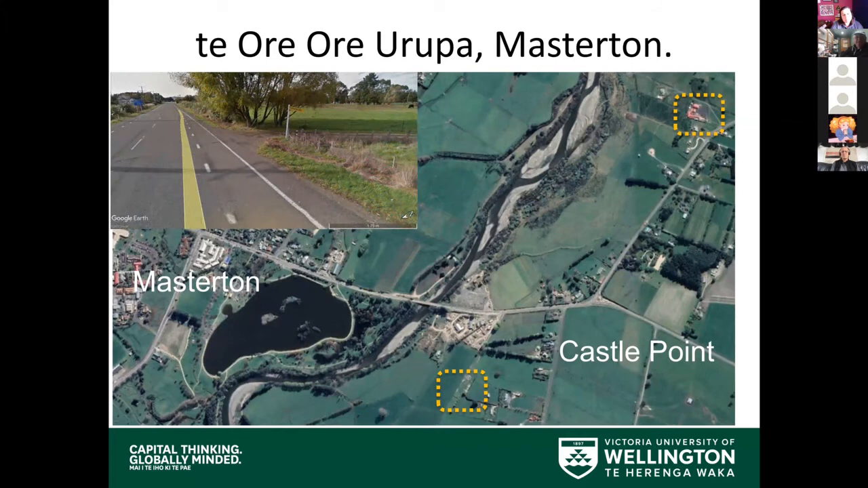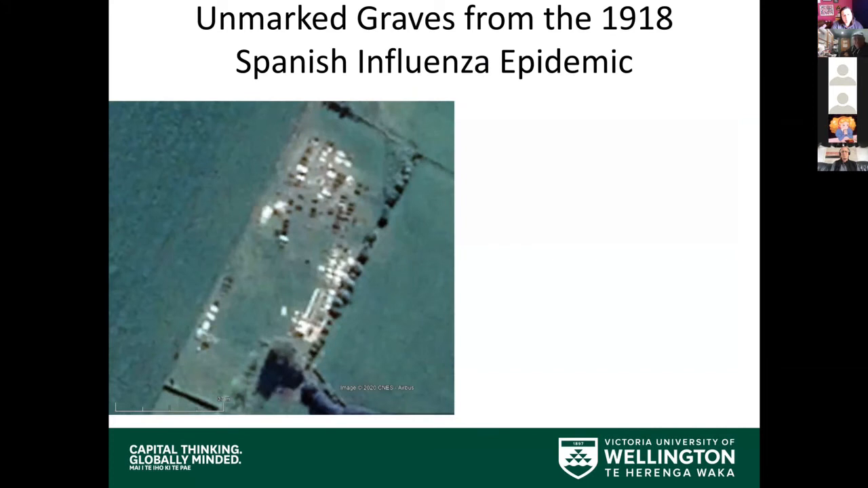Now, the urupā is just a little side road off to the side down to the back. So I said to my whanau, and here's a picture of it, courtesy of Google Earth. It's about as good as I can get, unfortunately. We'll talk a little bit about that. So this was the graveyard where all my relatives, my mum and father and brothers, are all buried here, and uncles and aunties are all buried here. And this is where I will also be buried one day when it comes my turn to depart.